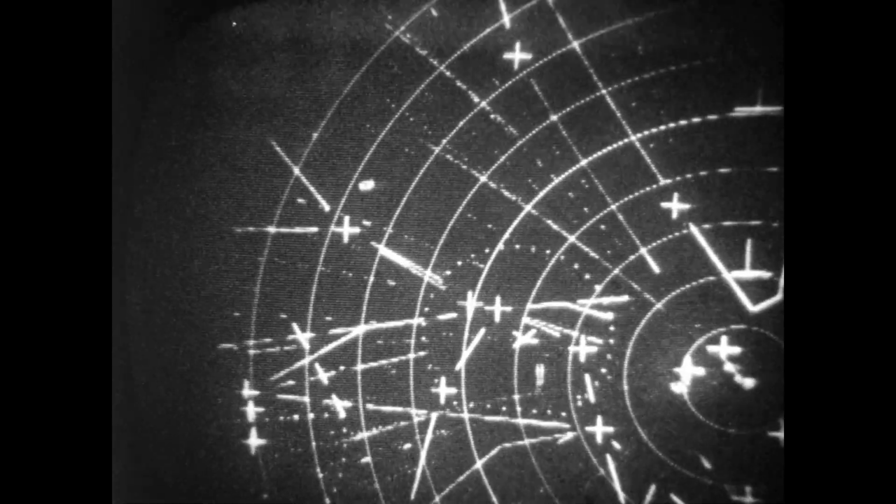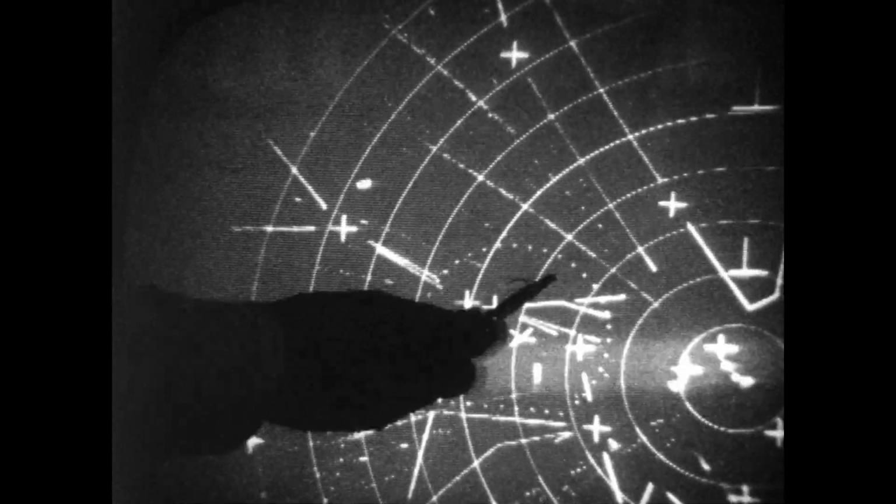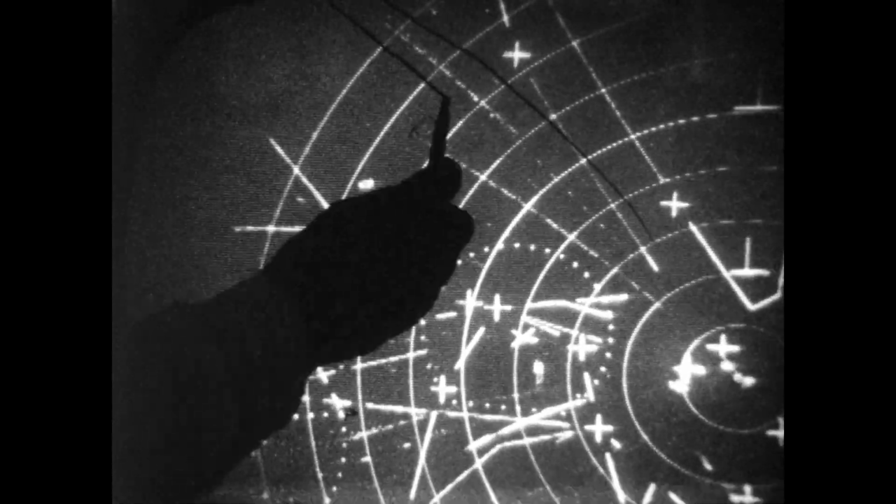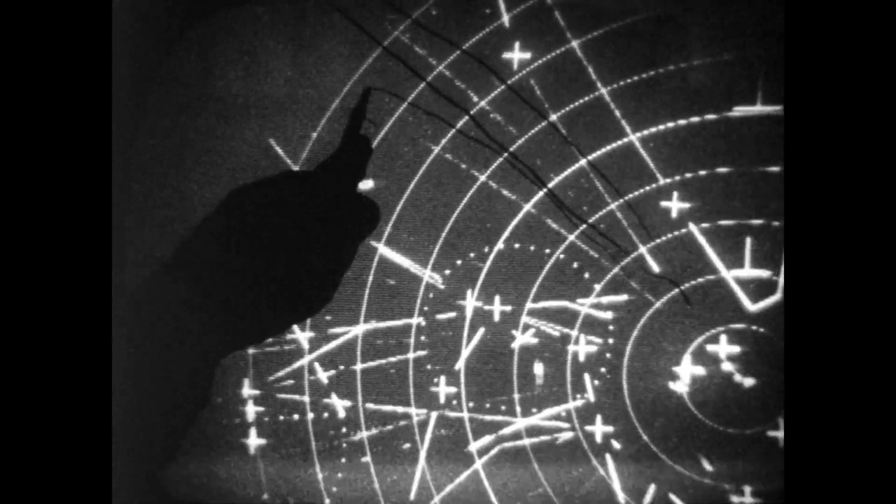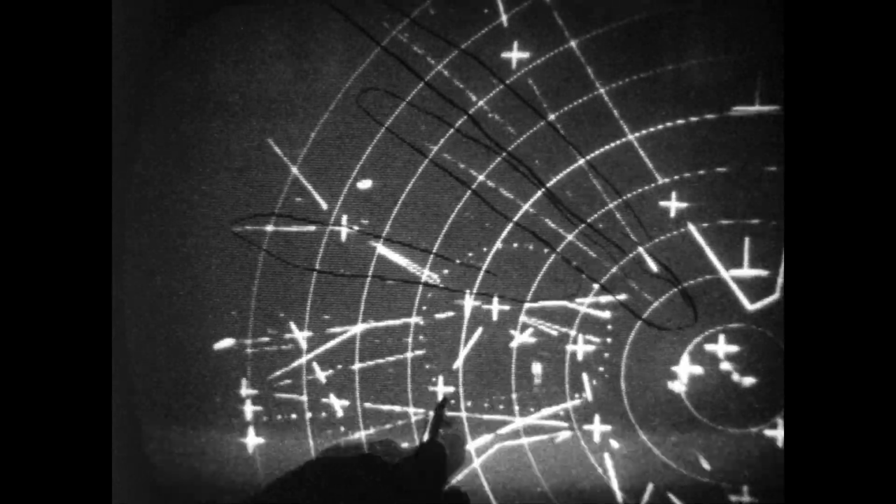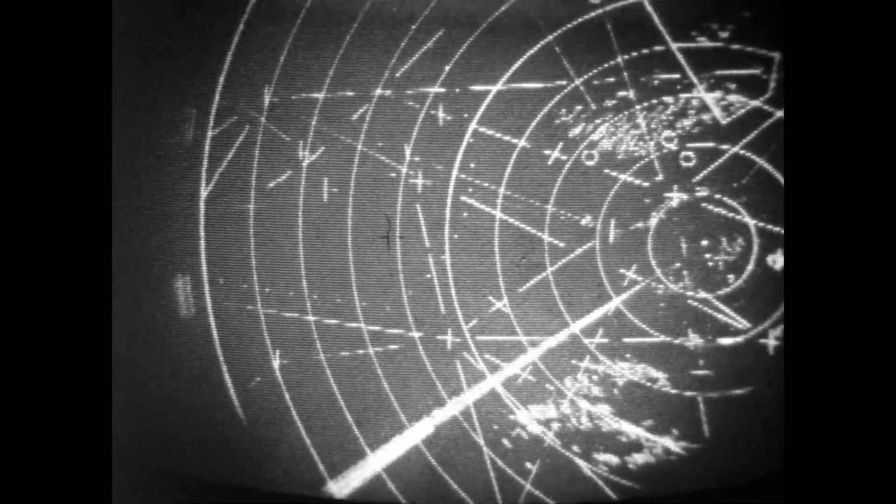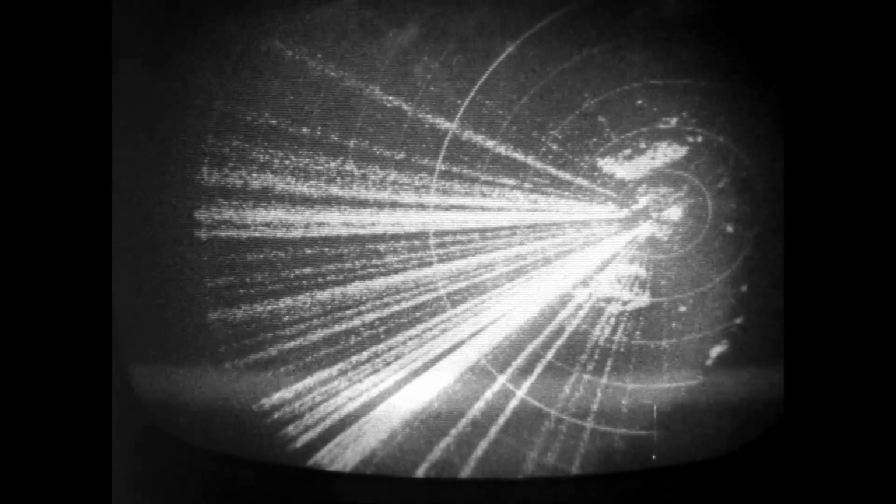A radar controller must know when to expect interference, fades and false targets, and radar jamming, and cope with these situations when they occur.